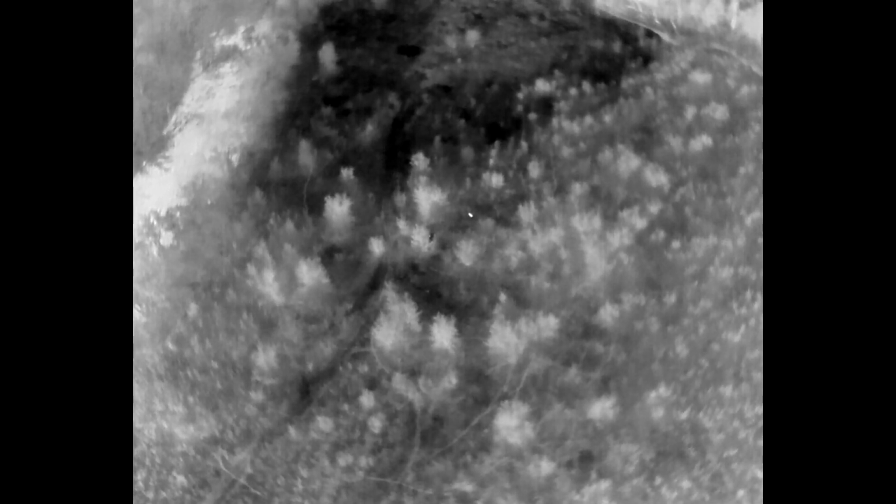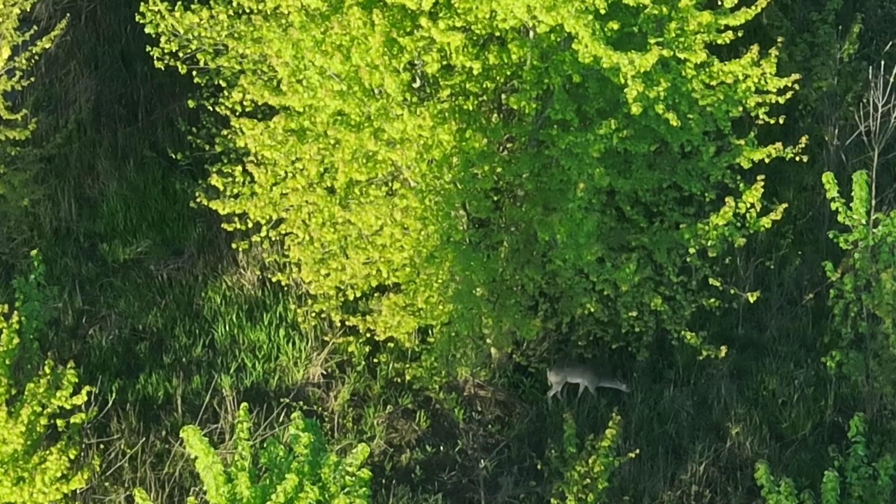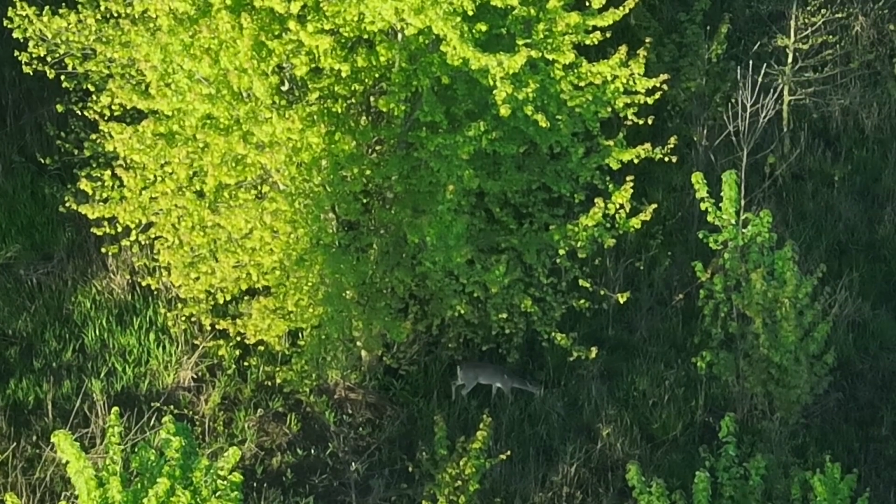You take the opportunity. One of the things I say is, take the opportunity, get in the woods. If you enjoy the outdoors, get in the woods when you can. And I'm kind of hovering above. Here's a deer on its feet.